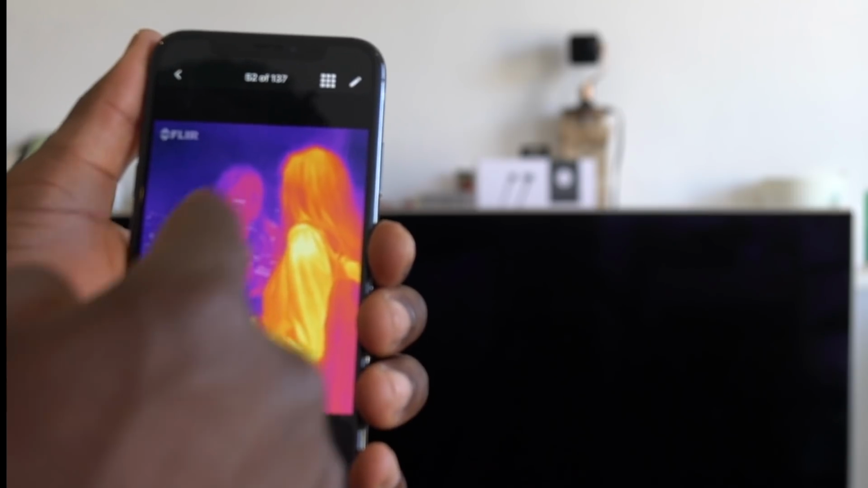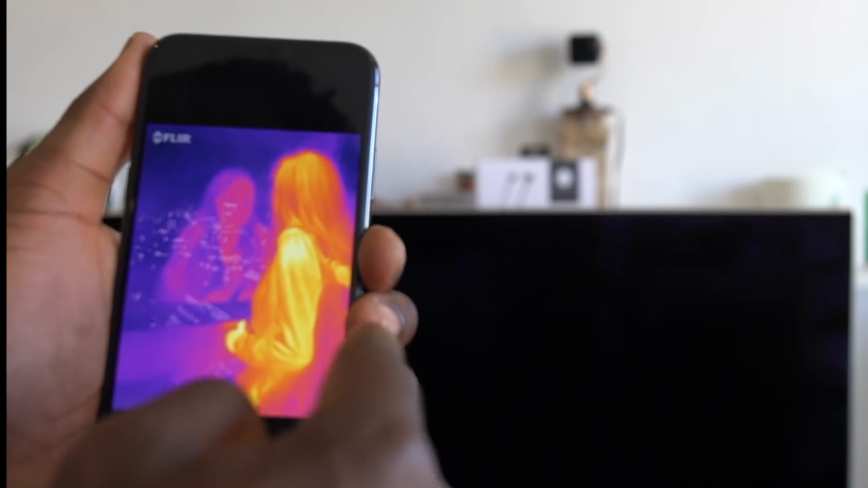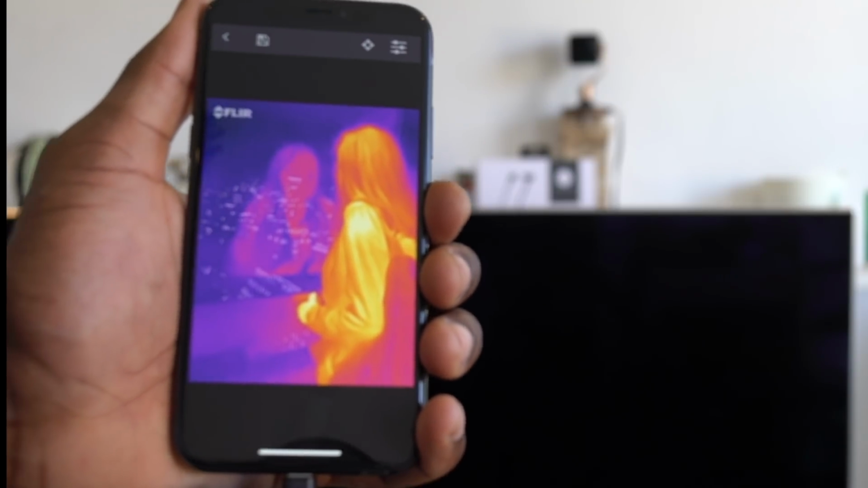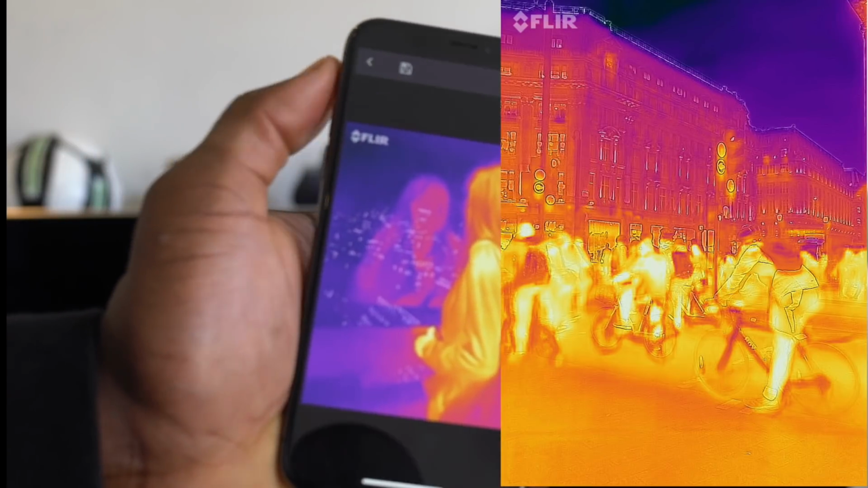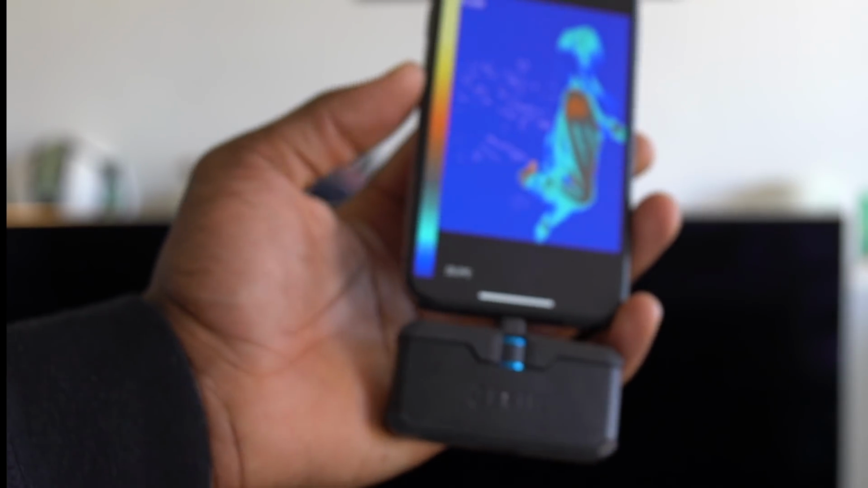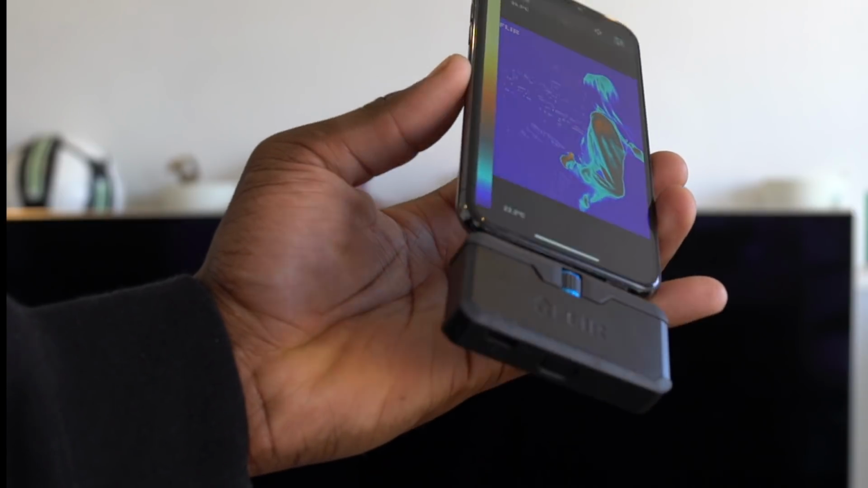But that's aside, it's very fun to use, and it just adds a whole new perspective to things as you know them. For example, the streets of London just look different under thermal imaging, especially when you see cyclists and stuff like that, or when I'm just making myself a cup of coffee. It's just interesting to see it differently.